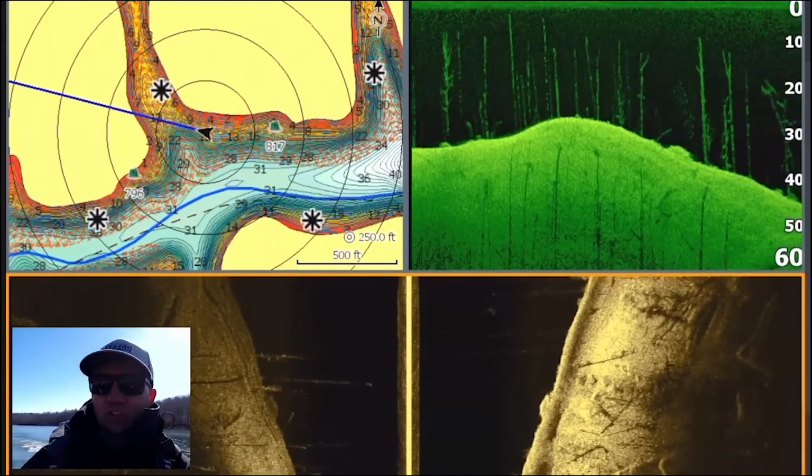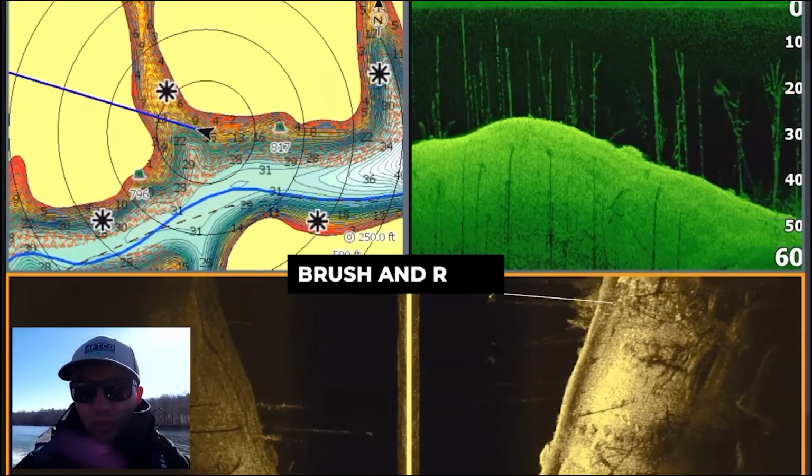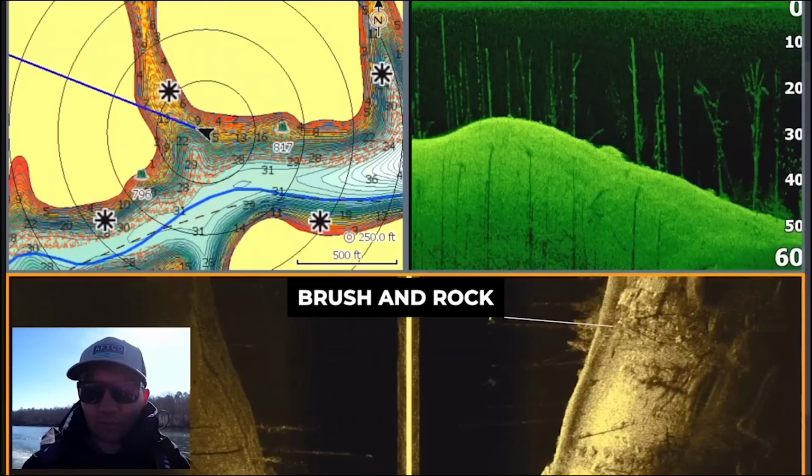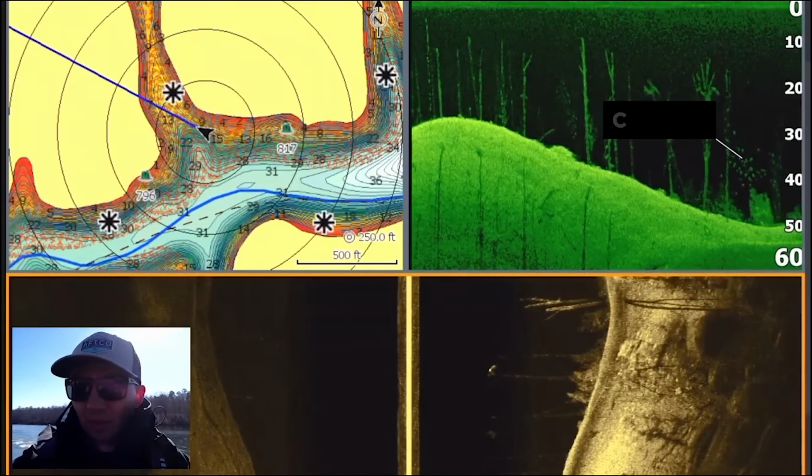And I'm also paying attention to what's going on the side imaging in terms of other types of cover and structure. Again, we have a lot of brush right there, and we actually just came over a big school of crappie down there in 40 feet of water.